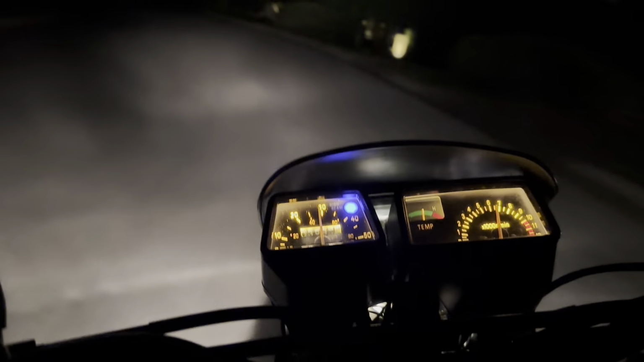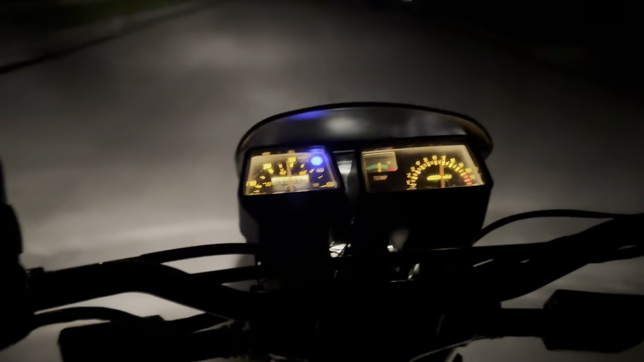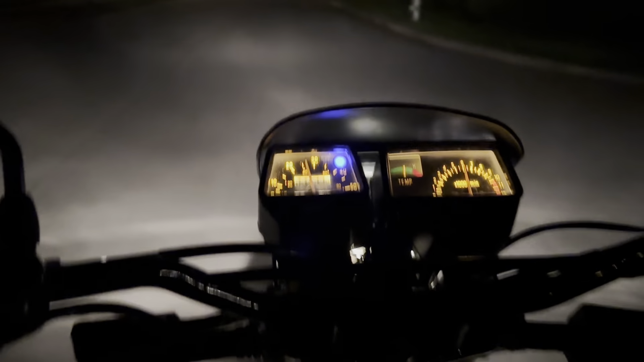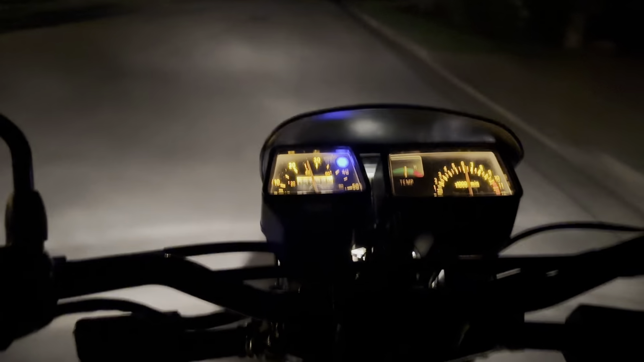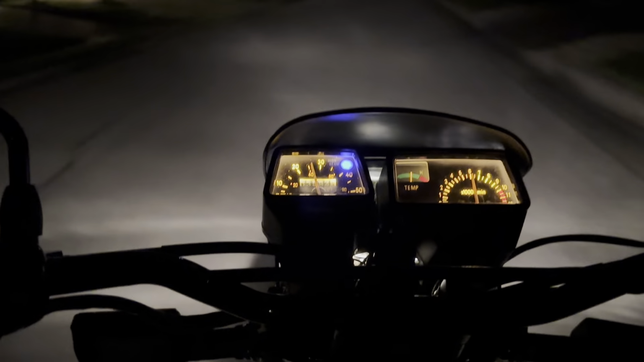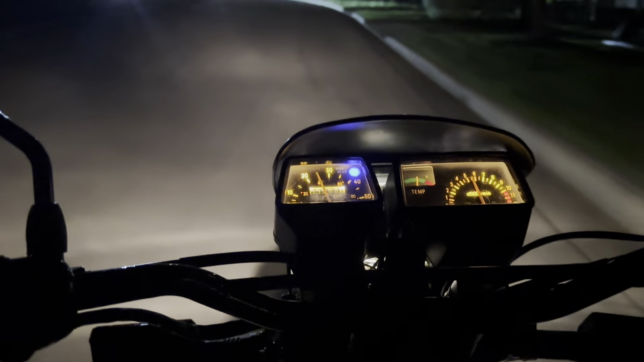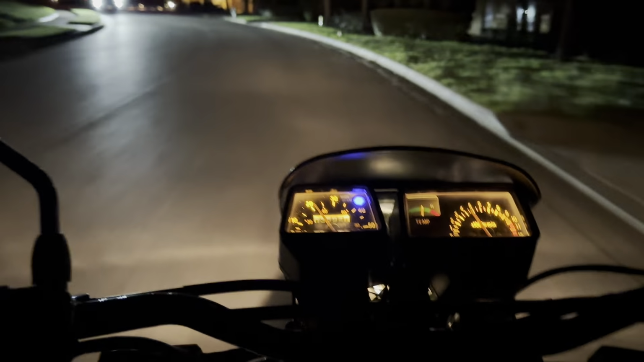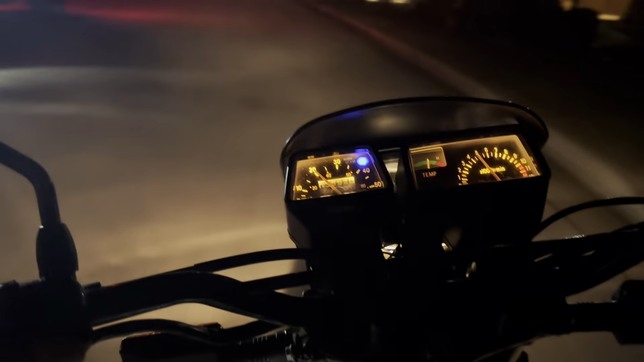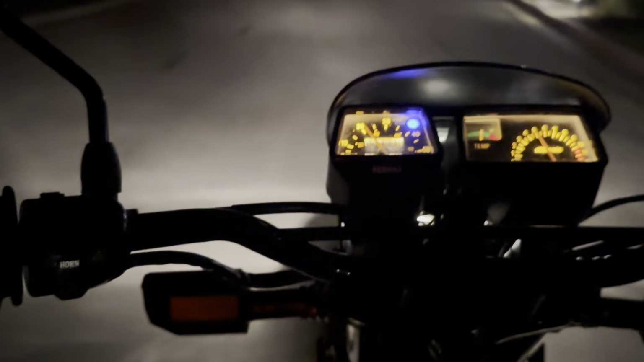Looks like we're going a lot faster. 30 miles an hour. But we're not red lining or nothing. And what's fun about it, everything's good. Thanks for joining me on this little ride. Got a car coming here, so we gotta be careful. I don't know what that guy was saying.